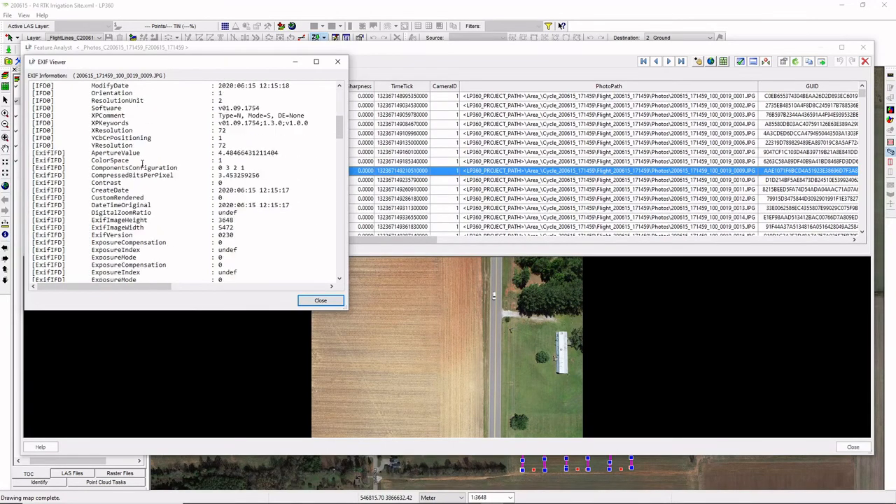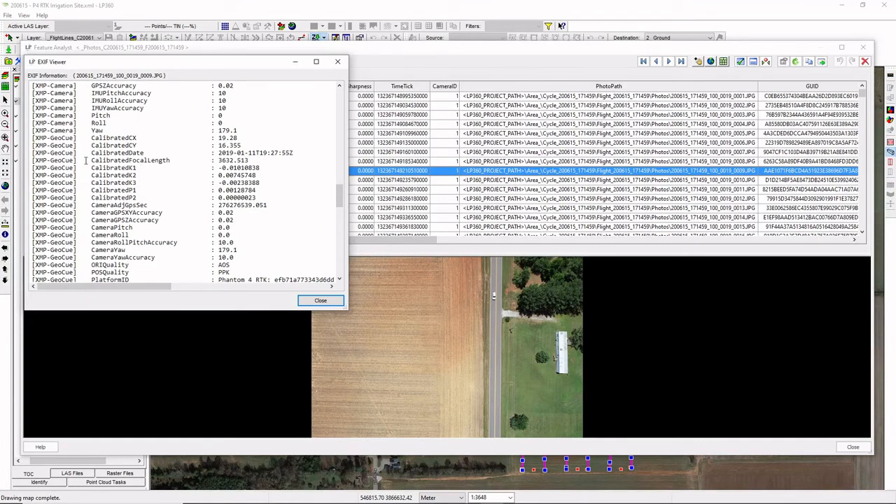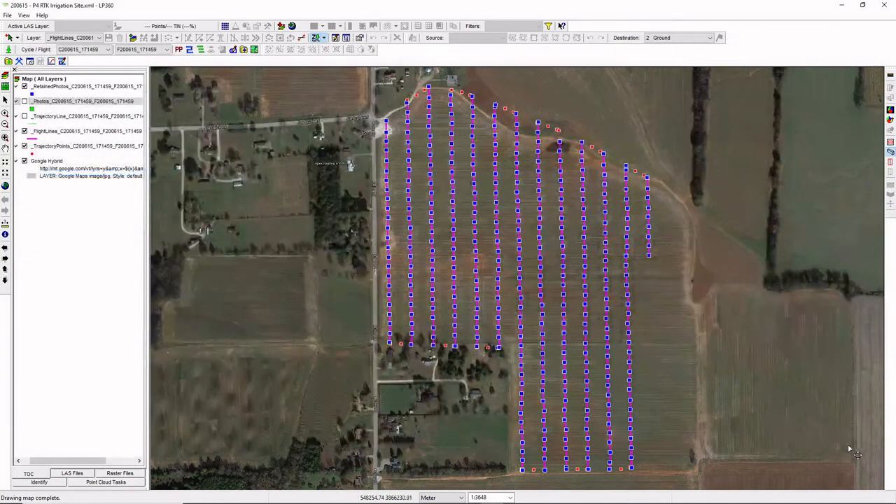And what I'm looking for is to make sure that I've got my GeoCue specific tags in here for the updated position and orientation and camera calibration information. So that lets me verify the Exif tags were updated.